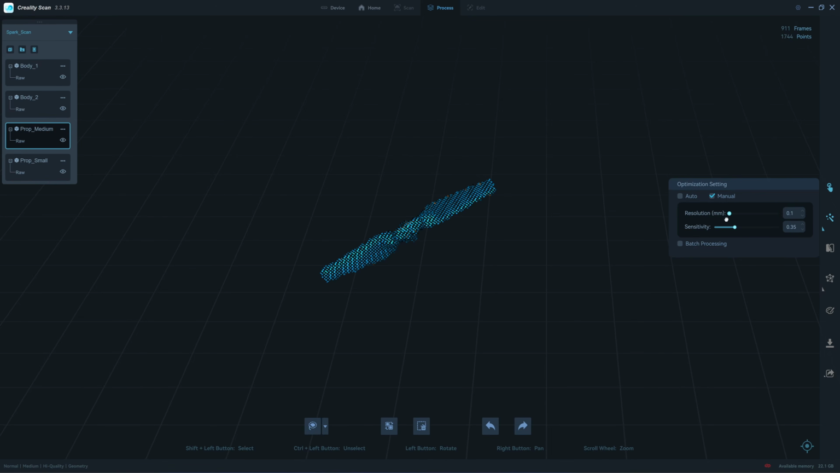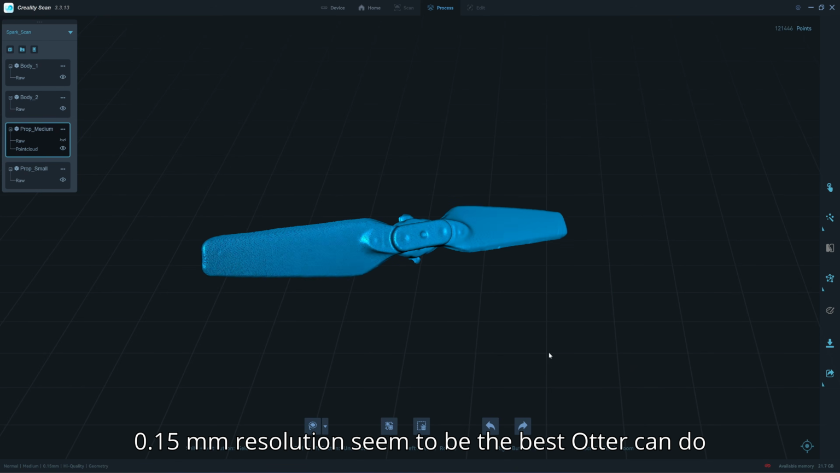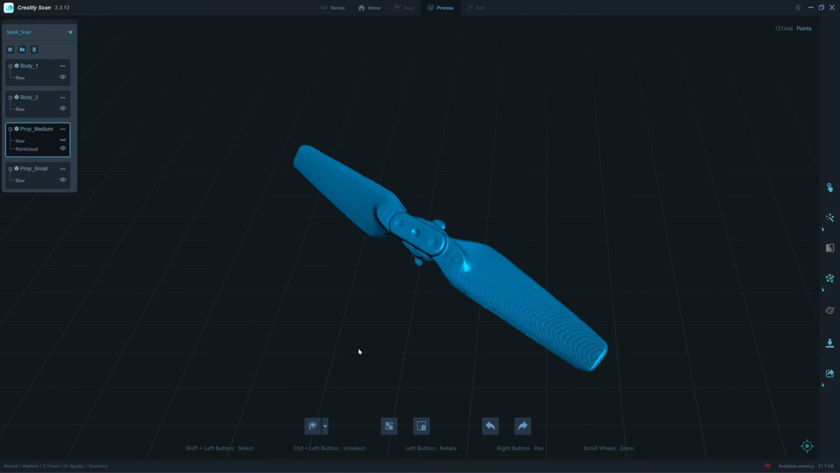0.1 you will get a 100 point cloud per 1 square millimeter. For 0.2 you get around 25 point clouds per 1 square millimeter. So if I choose 0.15, I will get about 50 point clouds per 1 square millimeter, which I think is more than enough, because the Otter doesn't have that kind of high resolution. So 0.15 would be a good number for the Otter. So we have the propeller from the medium mode scanning.